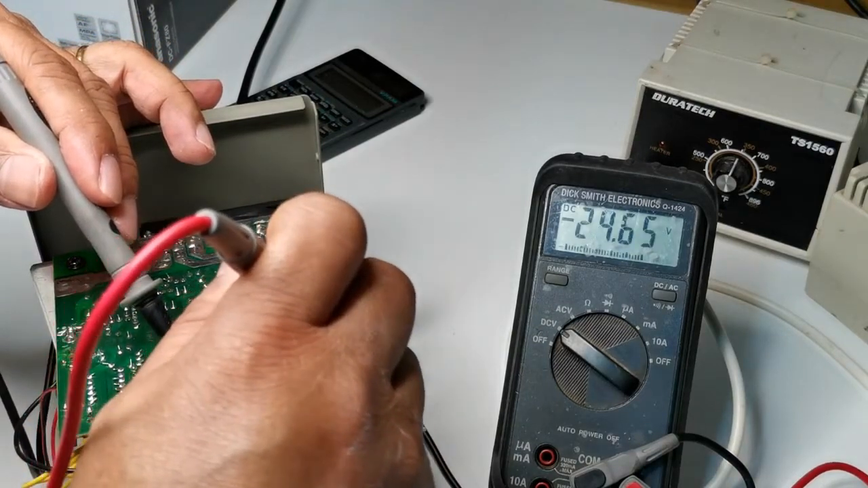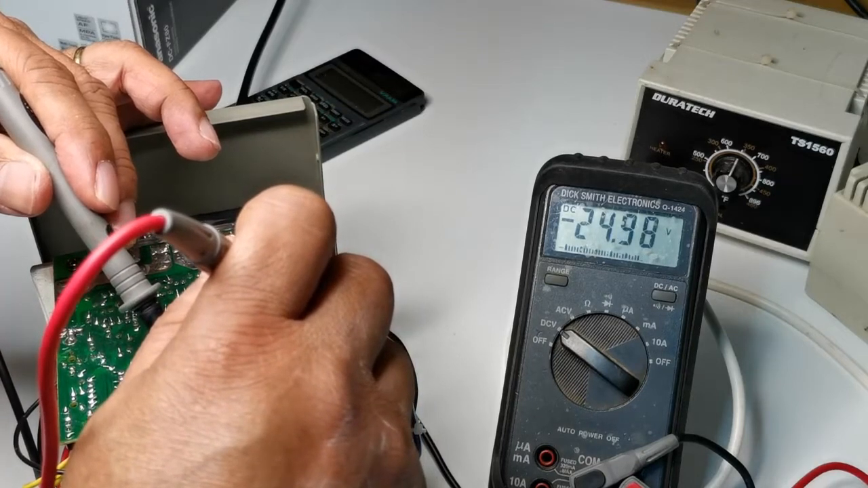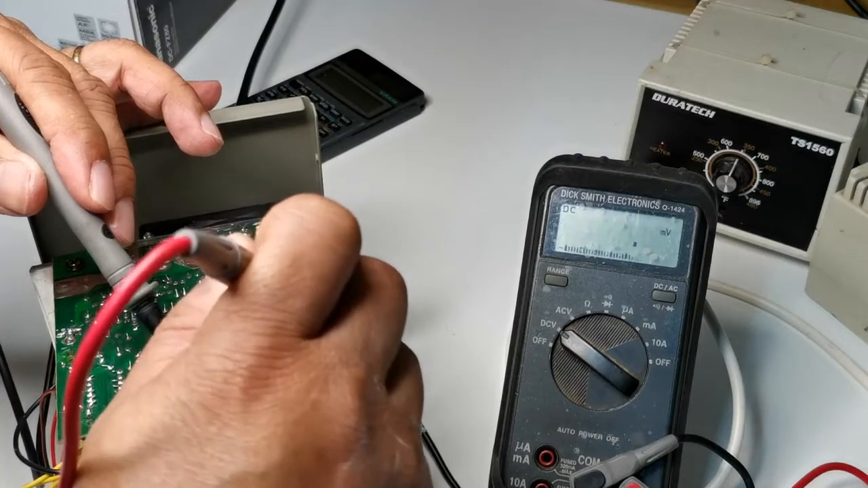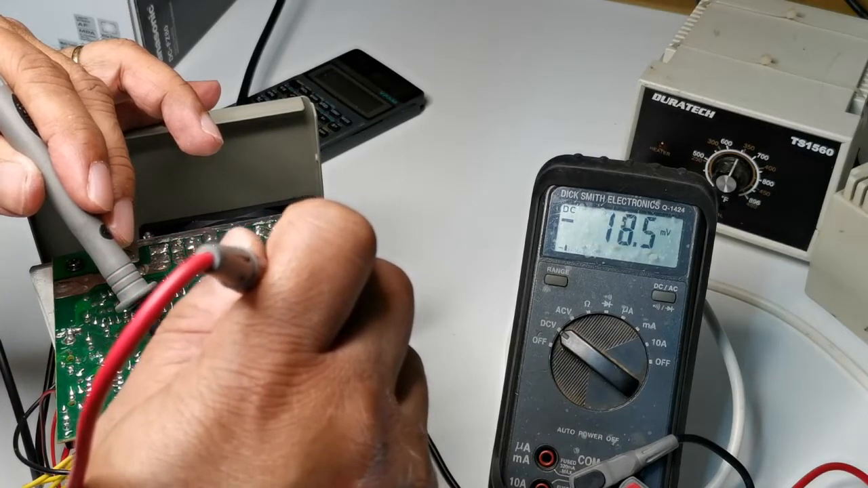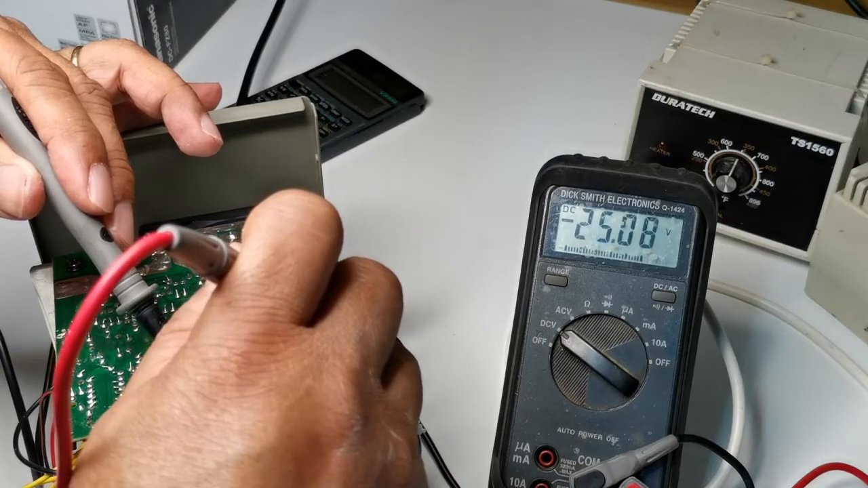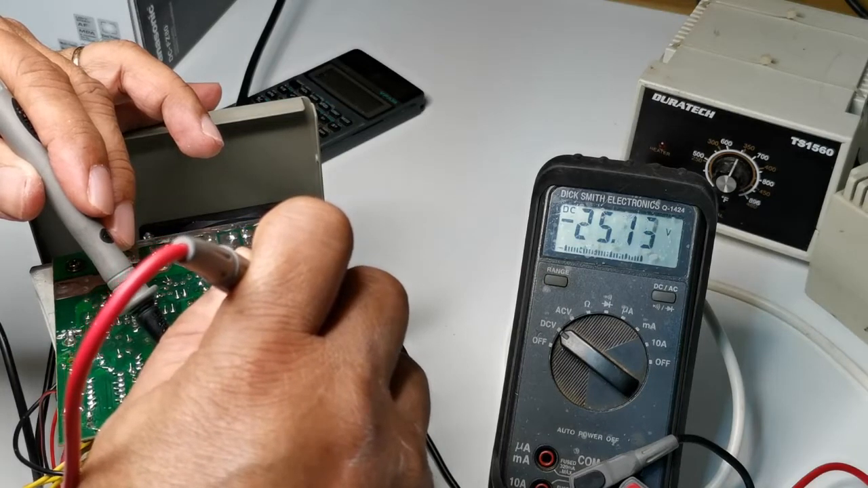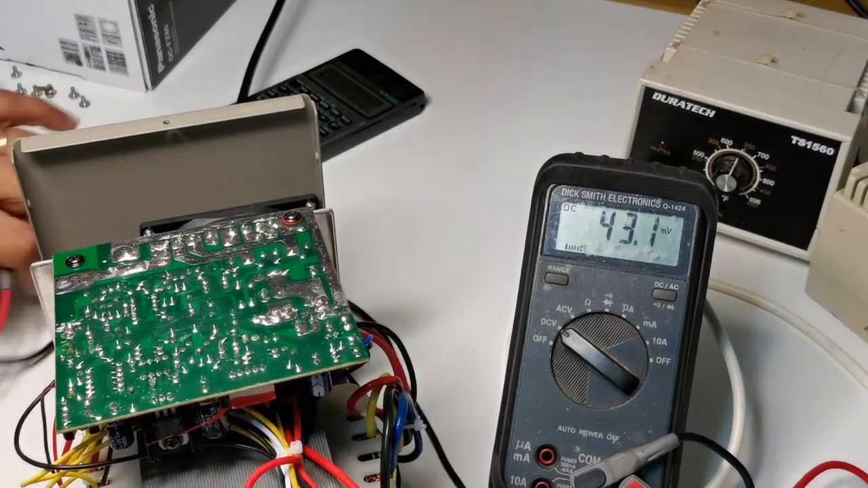This guy here is -24. So definitely you can't connect this directly to the op amp. That is way too high, -25. So we need to drop that through the resistor. But the problem is we don't know the value of the resistor.